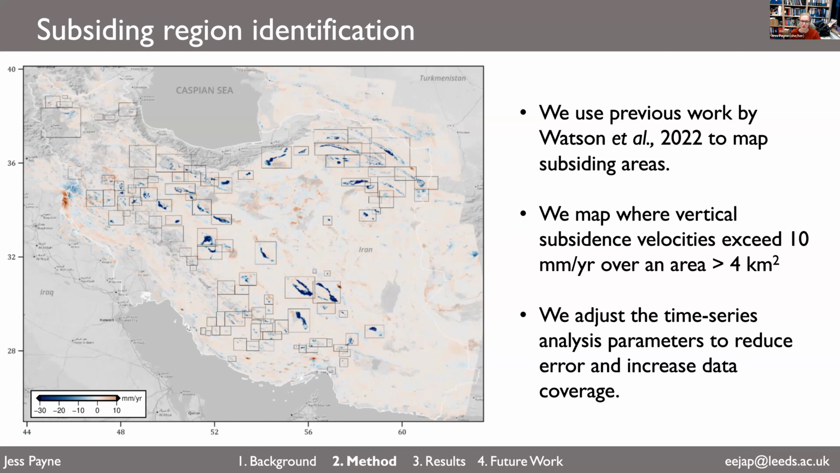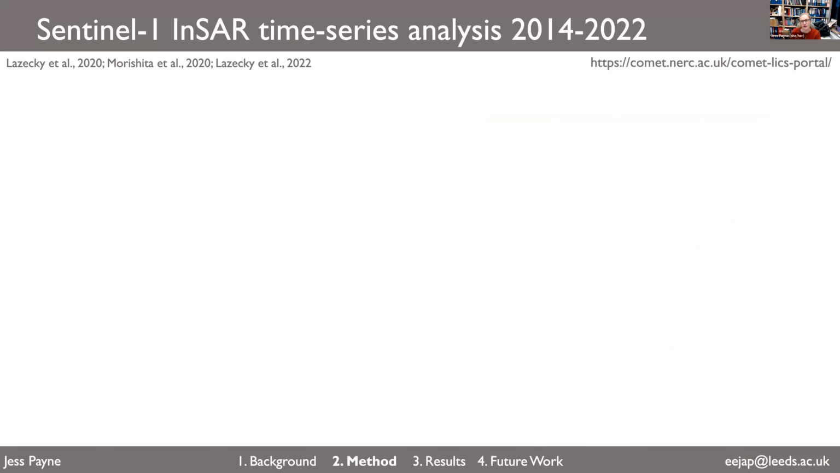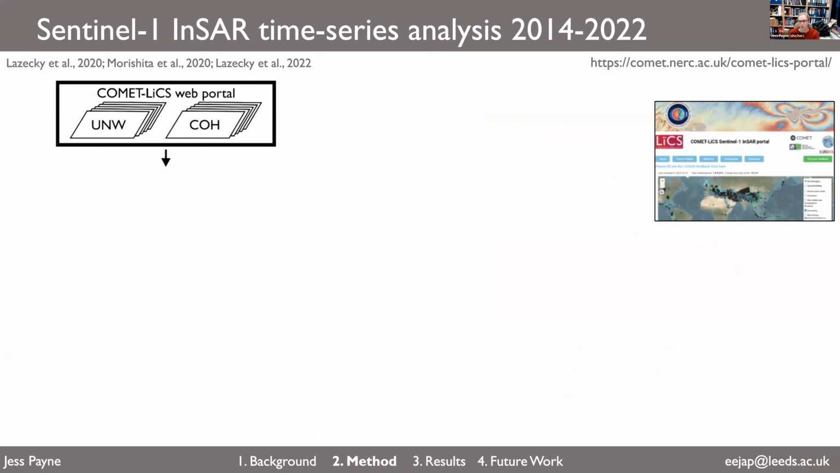So I think it was 500 meters, the previous product. So how do we do the time series analysis? First, we take interferogram product from the COMET LiCS InSAR portal. Here's a picture of it on the right and the web link in the top right.